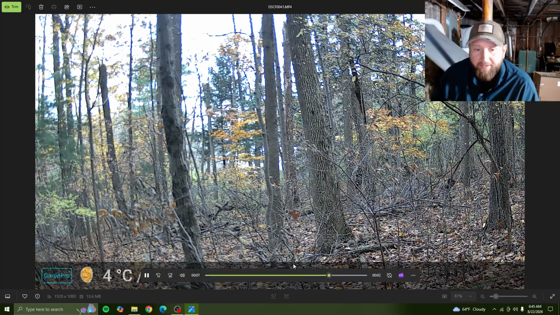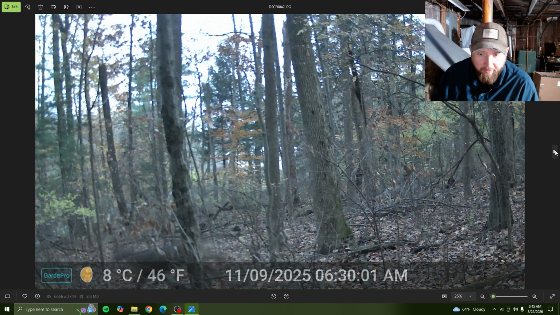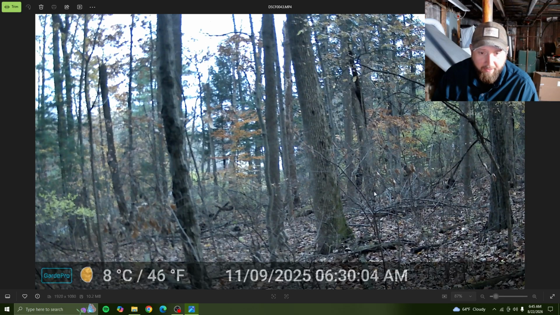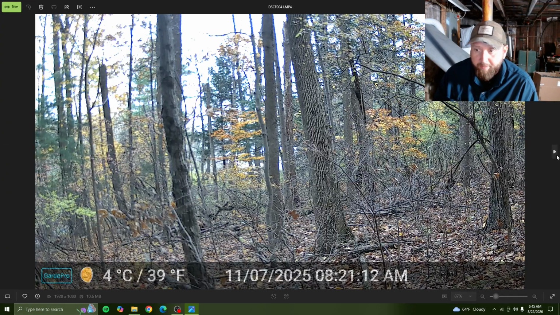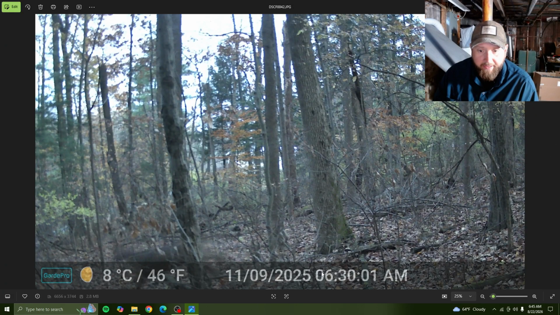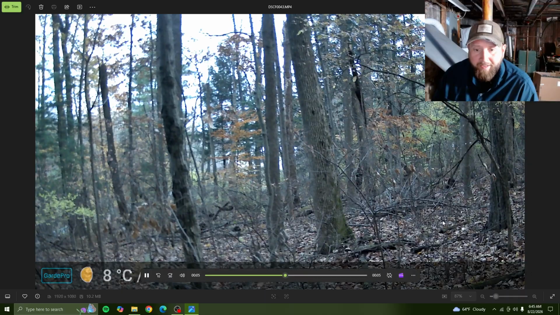Yeah, he was chasing that hot doe, according to the time. About 2 hours later, he came by. That's pretty cool. Oh, here we go. 11:09, 6:30. Is that the same doe? Did it not pick it up? There's the buck. 11:09 at 6:30. I don't know why it didn't pick it up.